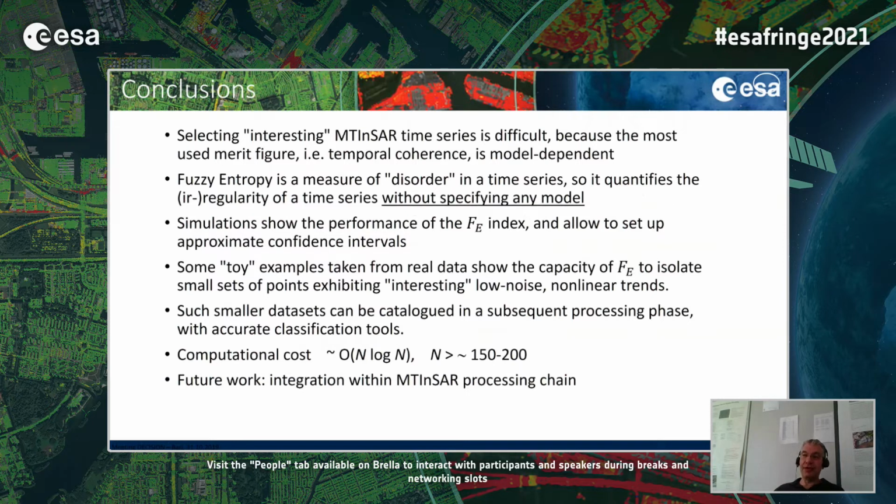Fuzzy entropy is a measure of disorder in the time series, so it quantifies the irregularity and, conversely, the regularity of a time series, without specifying any model.